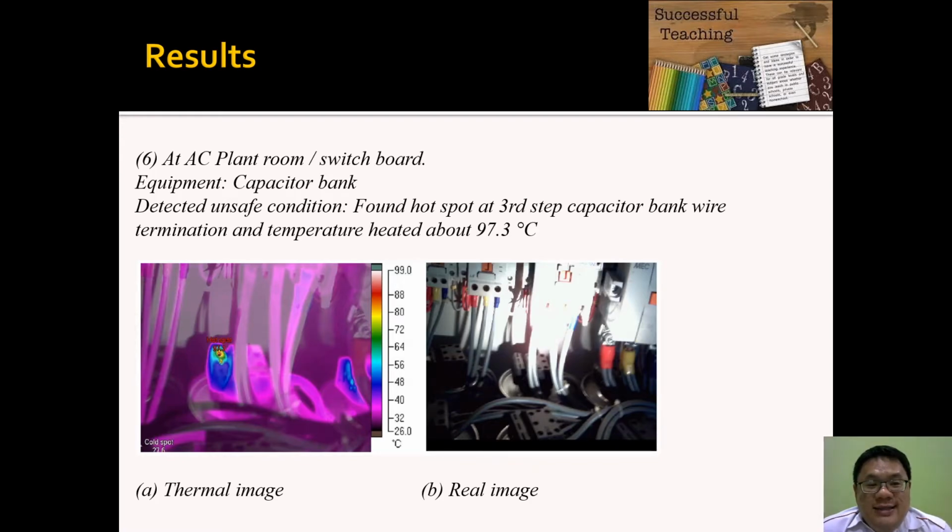So at the AC pump room switchboard, the equipment is a capacitor bank. Okay, found that at the third step capacitor bank wire termination, the temperature heated to about 97.3 degrees Celsius. This is a critical problem. So immediate action needs to be taken, because it's more than 60 degrees increase above the ambient temperature. So immediate action needs to be taken to fix this condition to avoid any breakdown or fire.